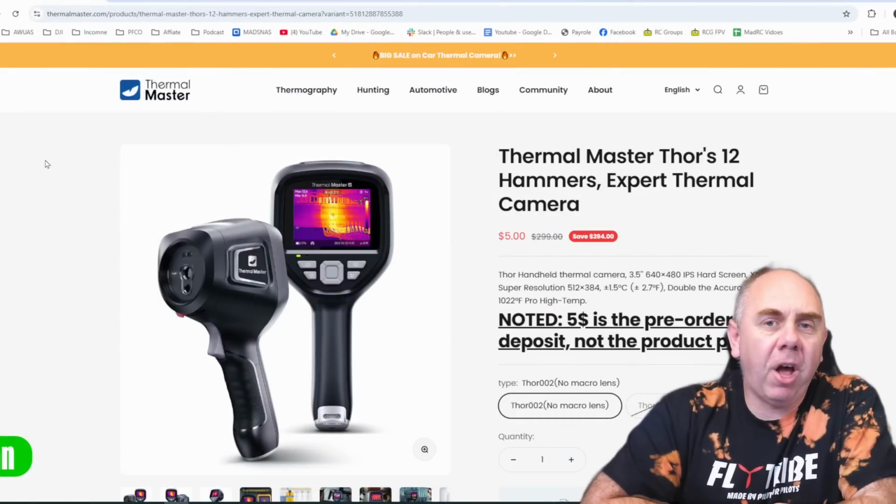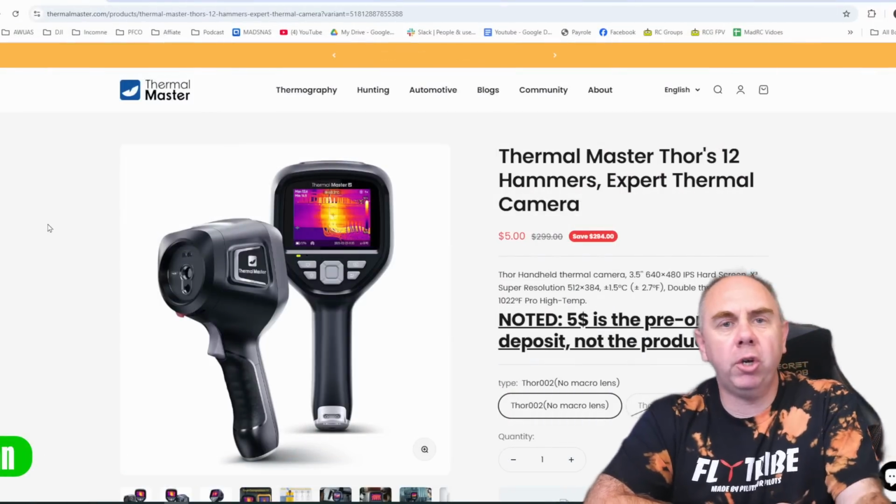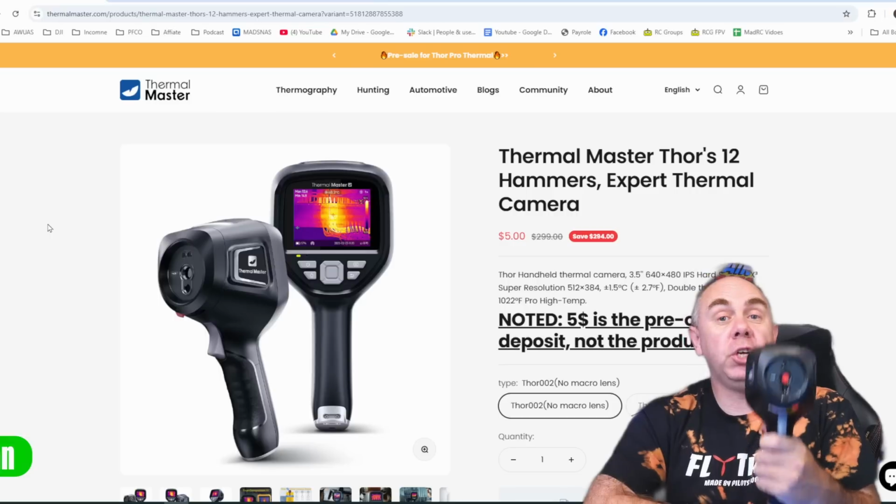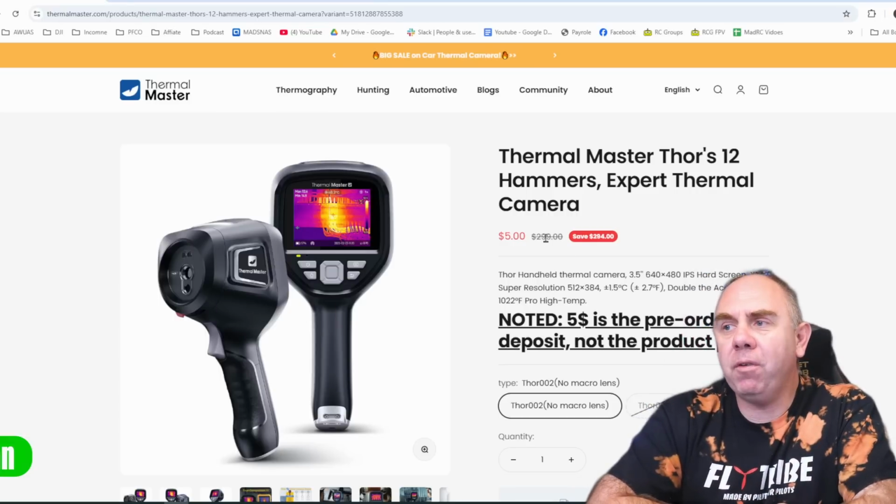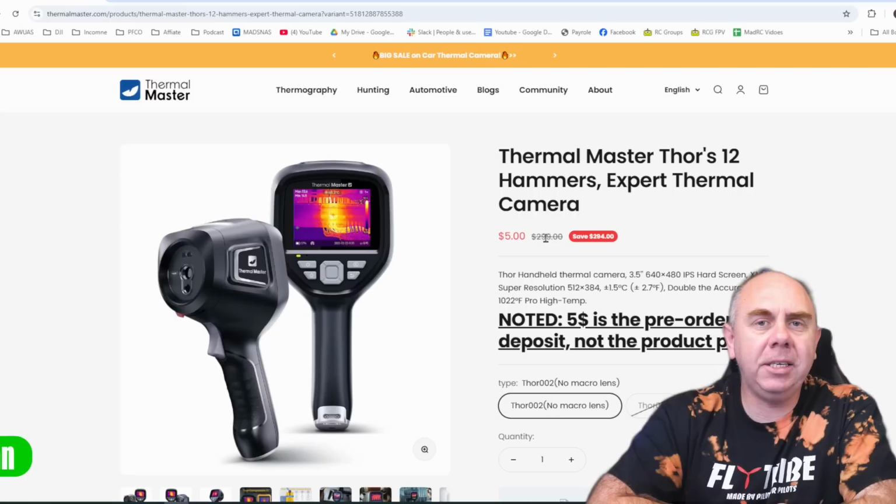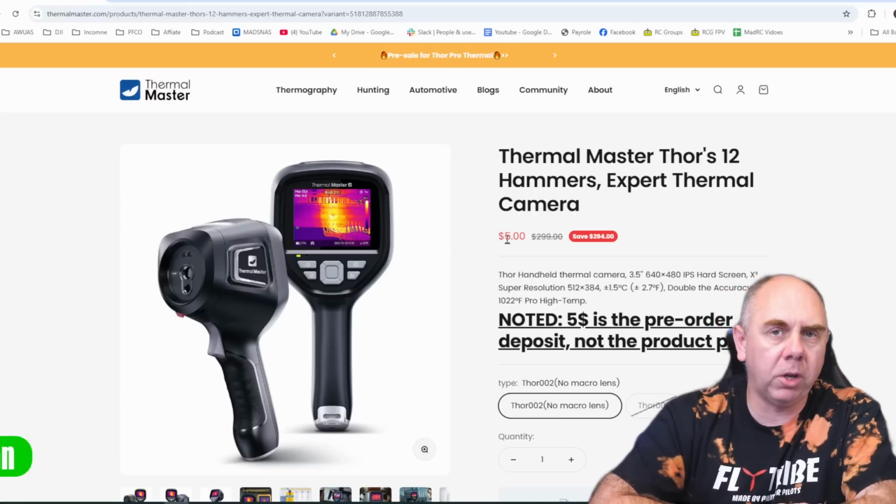Now, as I have said, there are 2 versions of the Thor available. You have the version 002 that I've got here. This is the standard general use version. This is going to be available for $299. They are currently accepting pre-orders with a $5 deposit.